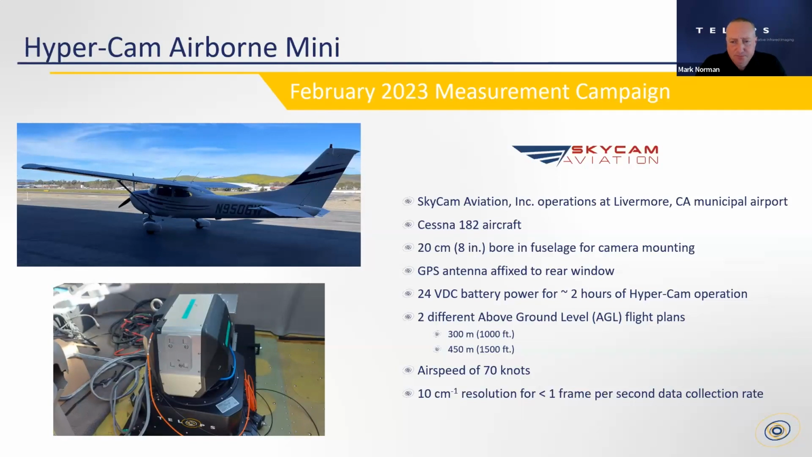they're flying. And the system I described, the Hypercam Airborne Mini, has a GPS antenna, which we attach to the back window. You can sort of see it in the photo. And that allows the system to track when it needs to make the measurements.